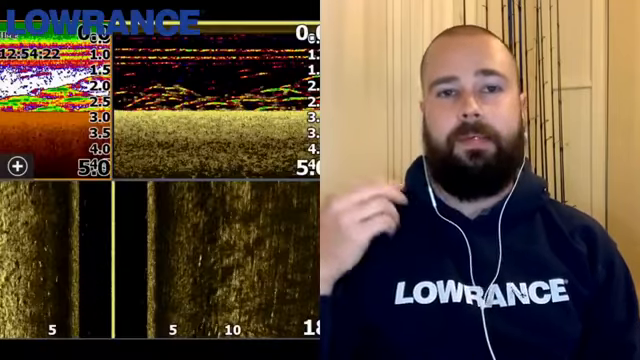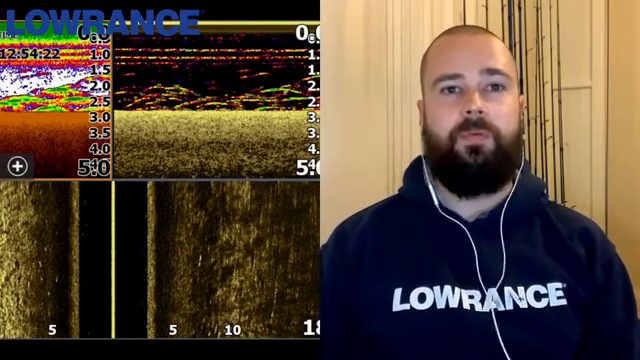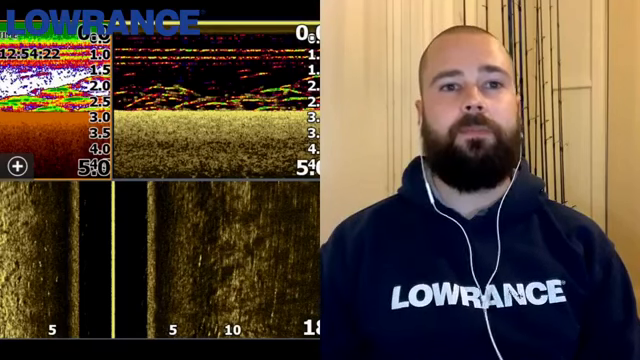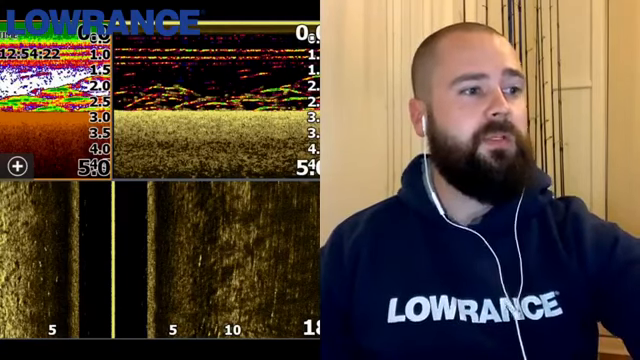And then from a color palette perspective, it's really down to the individual, whatever you're comfortable with. I'm a huge fan of color palette number 6. I think that one works really well for me. It's a good contrast. It allows me to see structure, it allows me to see weed, and allows me to really pick up those fish. And from a contrast perspective as well, it's really personal preference. I think I'm somewhere around that 82% mark. And I think that's probably about it. I think I've covered most of the settings on side imaging.